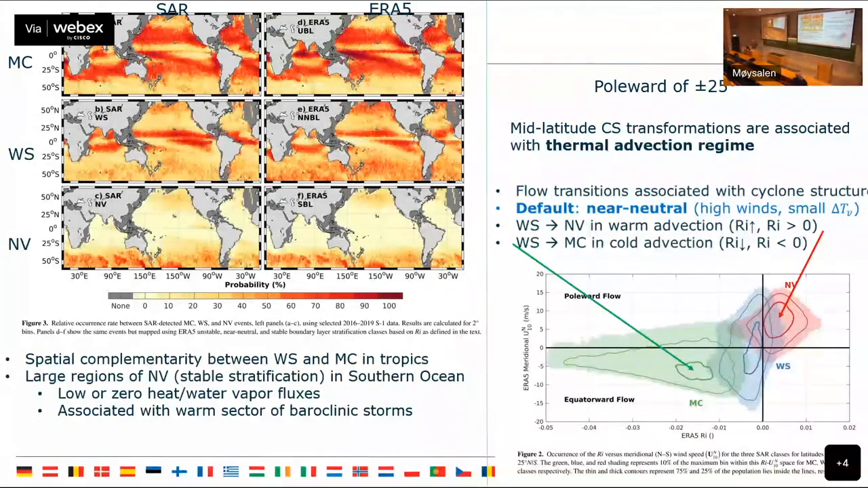If you've got poleward flow, that's warm advection, you're going to tend to go stable. If you have equatorward flow, it's cold advection, you're going to turn more convective. The flow state is bifurcating, changing between wind streaks and cells or wind streaks and nothing, as the boundary layer cycles between near neutral and either stable or unstable. And that's what's happening in the mid-latitudes.